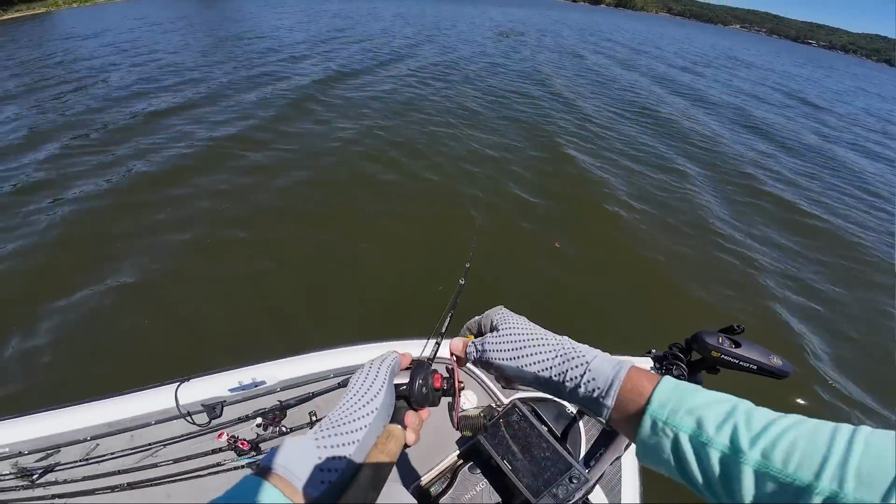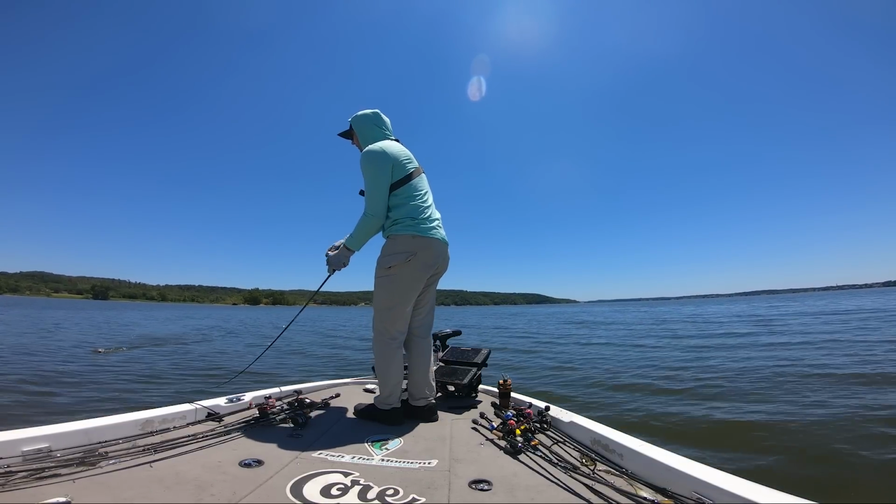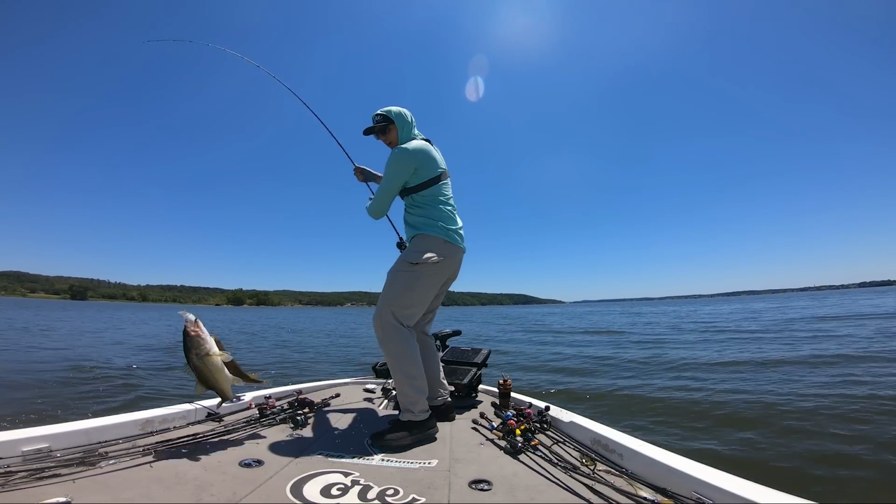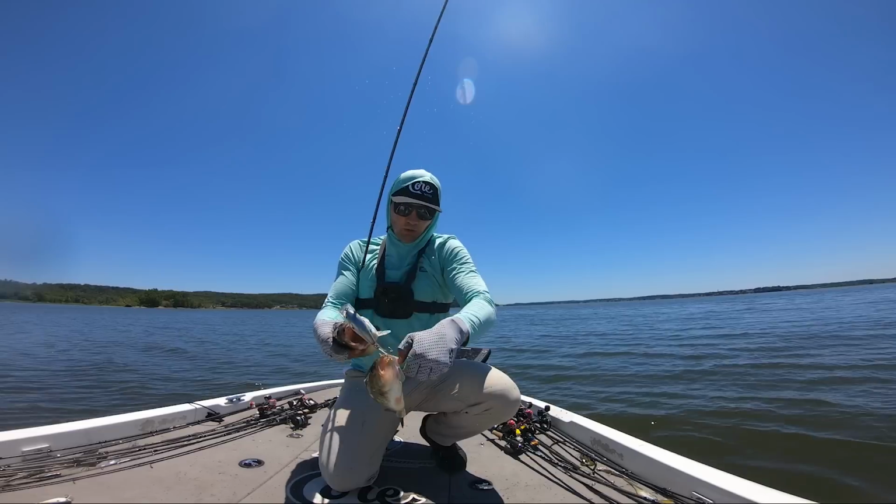Stay on there, fish. Guys, just working my way up here, and I saw some shad kicking on the surface. So I wanted to go throw a crankbait over at him, and there we go. That's what I'm talking about, guys. Magnum Squarebill, striking 8.0, 2 fish, 1 cast.